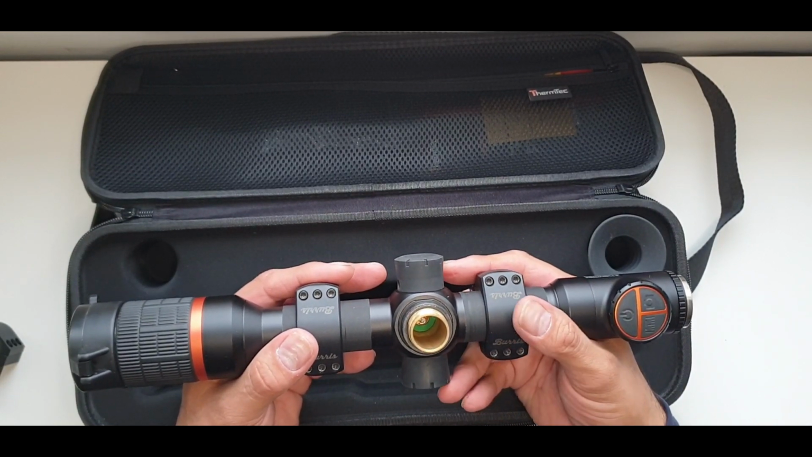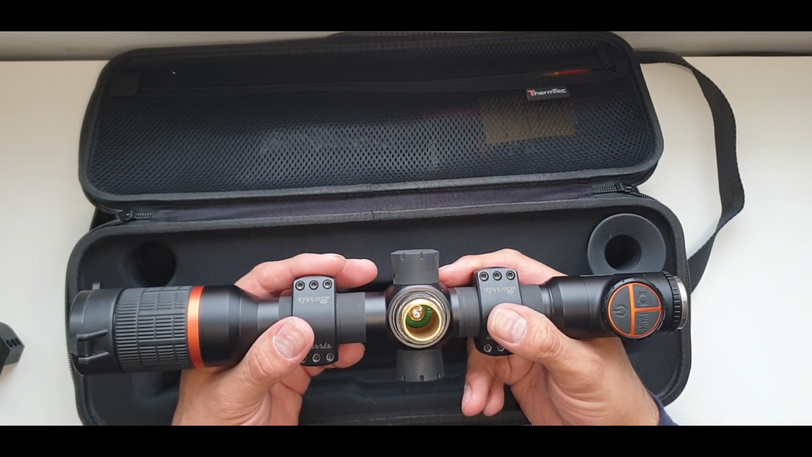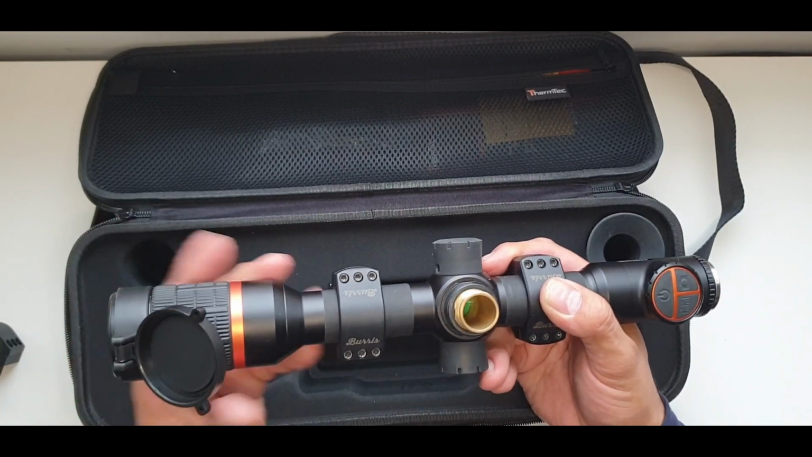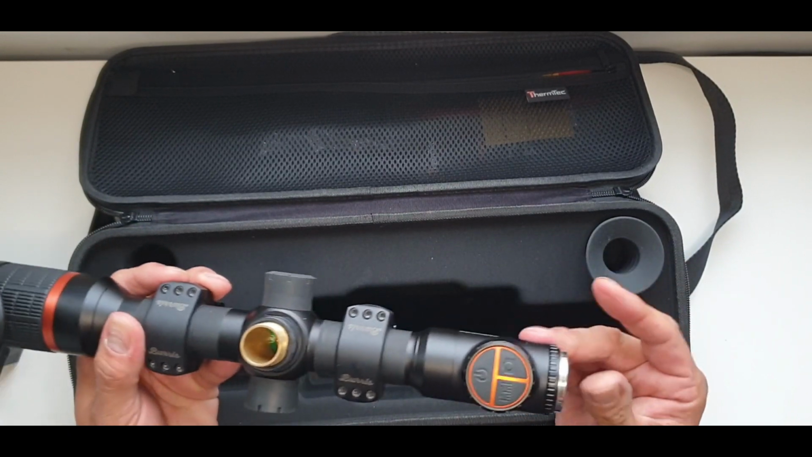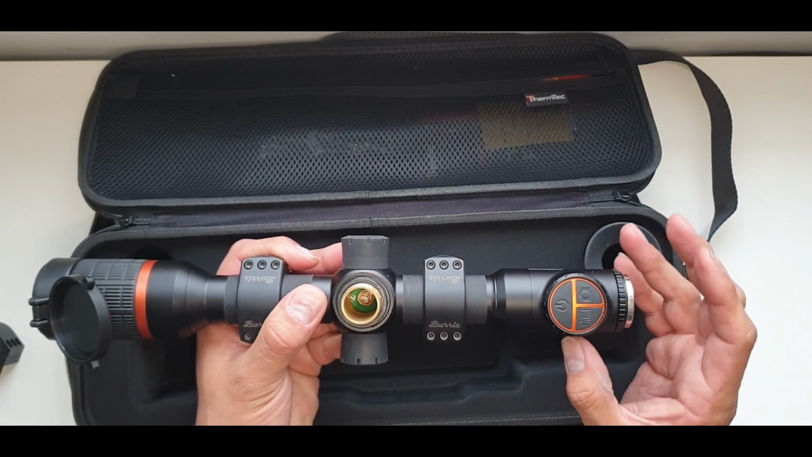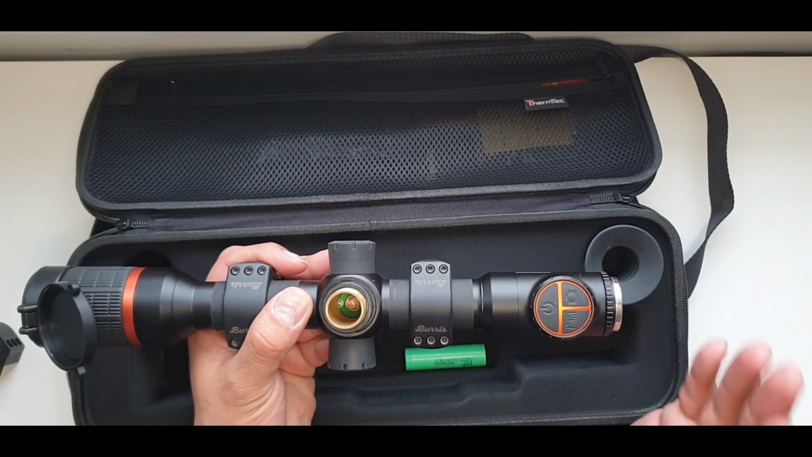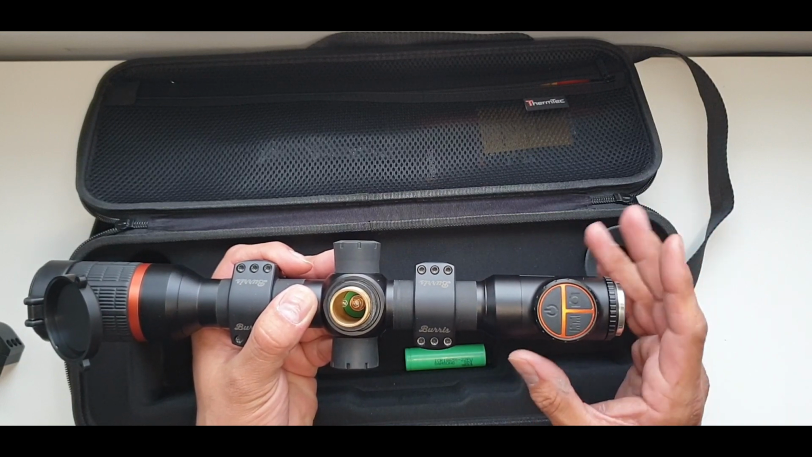What we have here is the scope has a 640 by 512 12 micron sensor. It has a NETD value of 35 millikelvins. It's a 35mm objective lens. It's a 1 to 5 zoom. The eye relief is 50mm. Now a lot of these night scopes or thermal scopes, you can struggle with eye relief. I found with this I didn't have to worry about it. The eye relief is perfect for what most people will need. You will not have a problem with this.